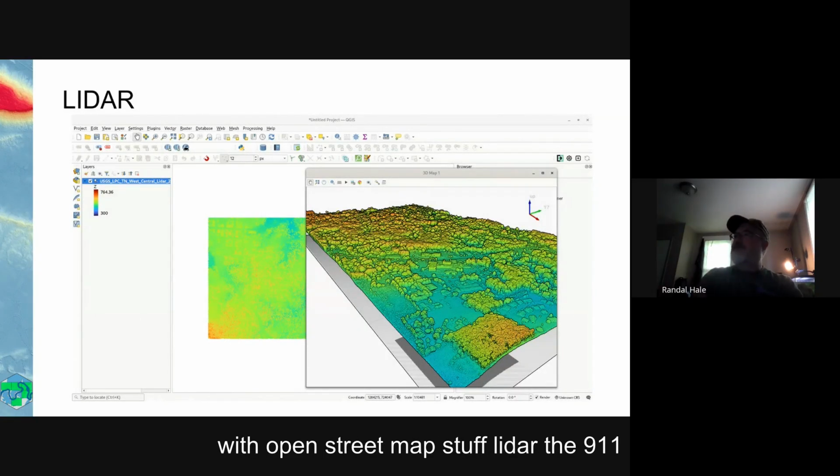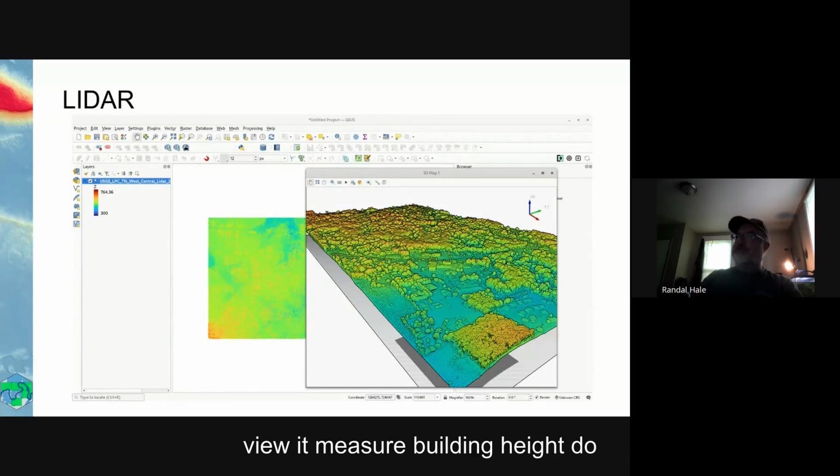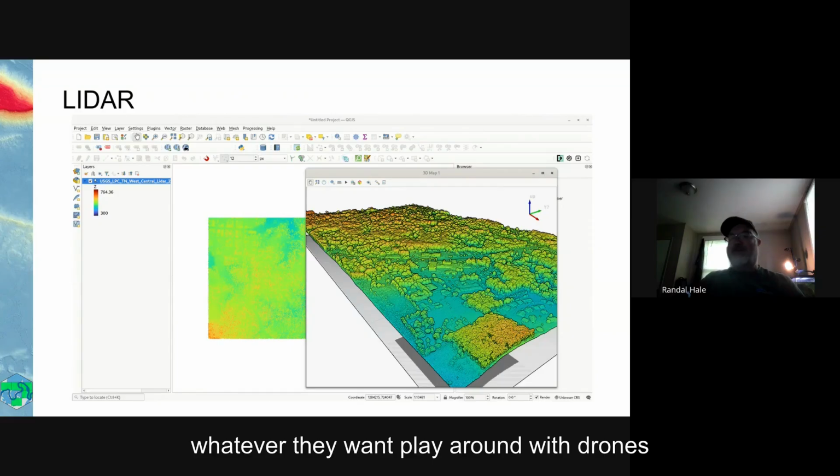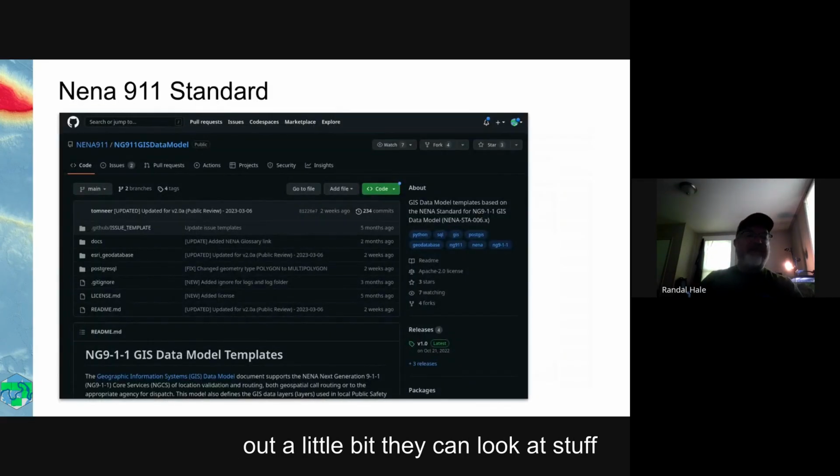LiDAR. The 911 couldn't view their LiDAR data. All the counties in Tennessee get new LiDAR every 4 years. They didn't have the software to view it. They can now view it, measure building height, do whatever they want. Play around with drones. They've got an active drone program in this county, and this kind of helps them out a little bit. They can look at stuff.